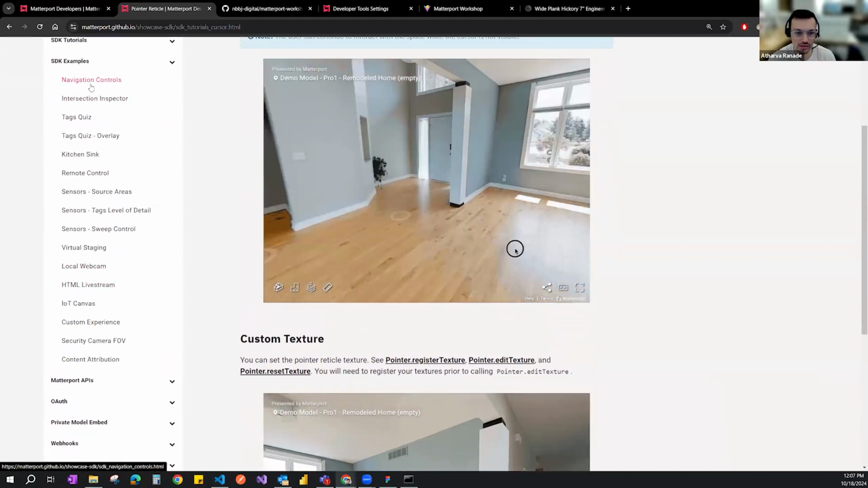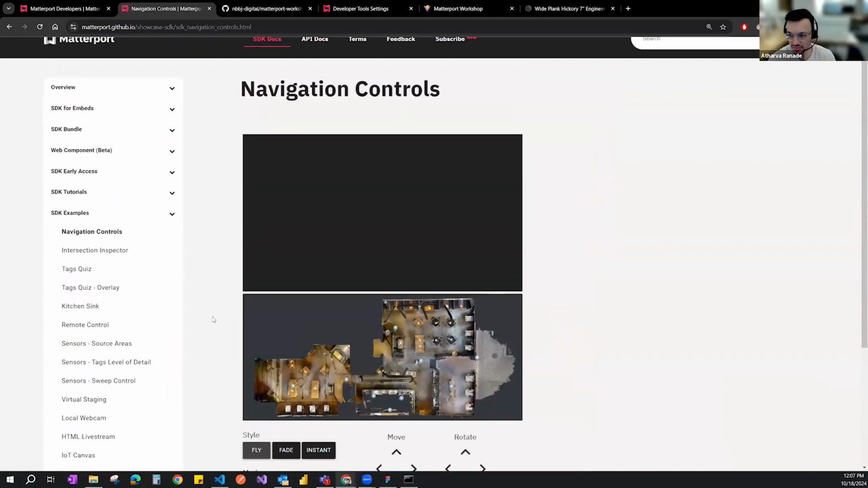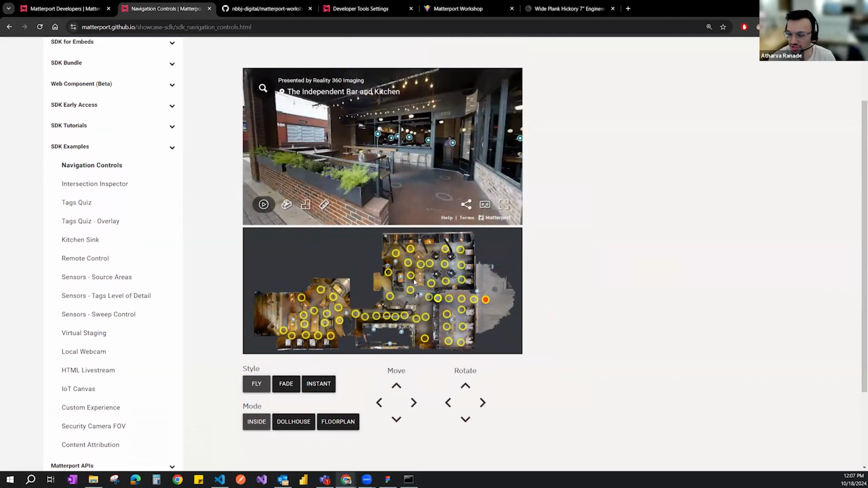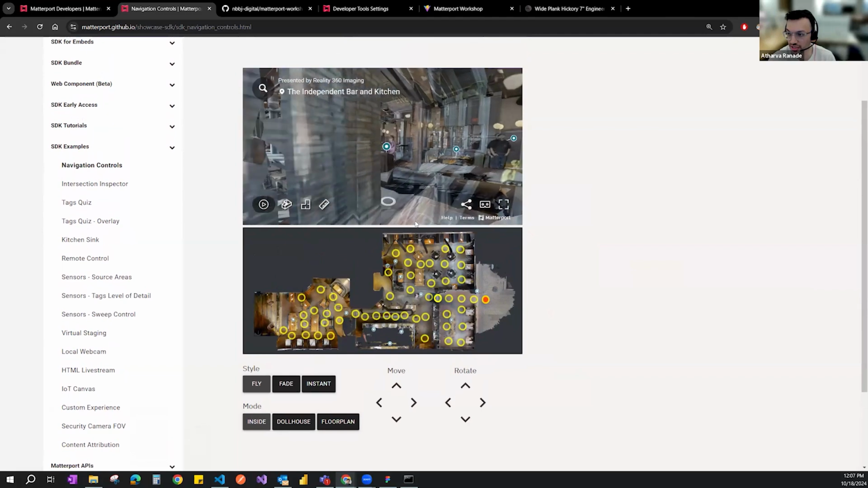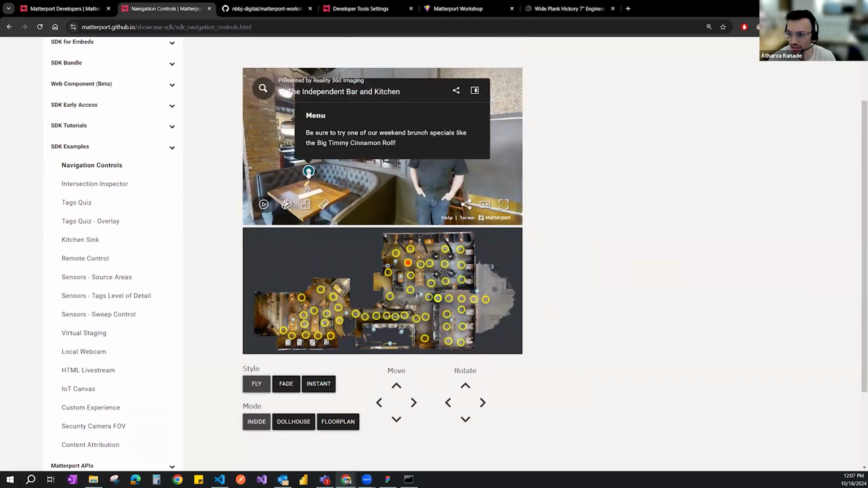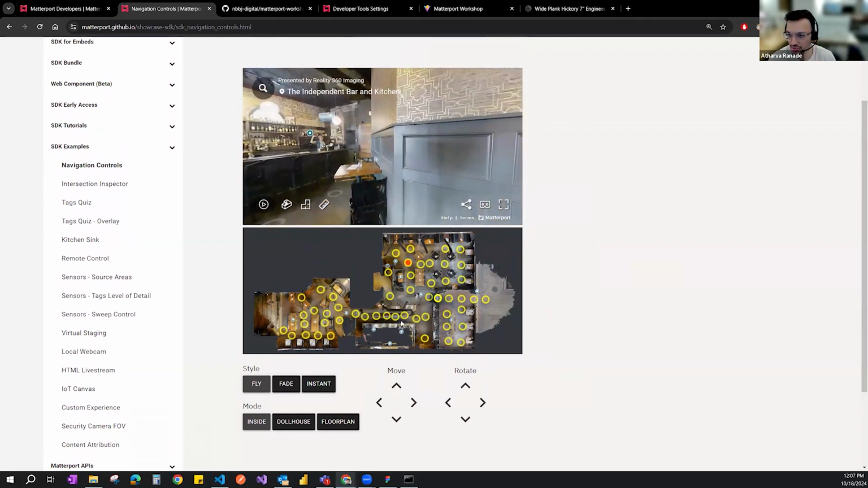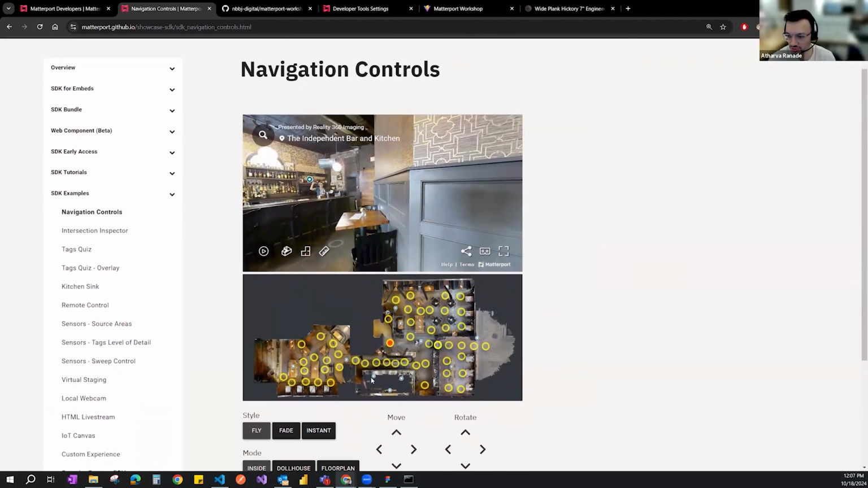And then just a few examples. The first one that I showed is having this navigation control. You could have just a floor plan, and if I click on a sweep, it would take me to that point. You could have some tags on it, as I said, but this could be an example of having an interactive map that allows you to do that.